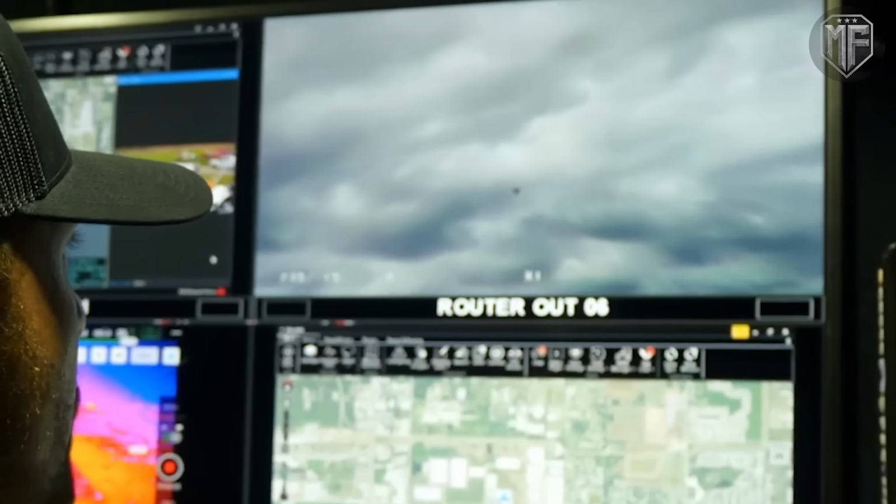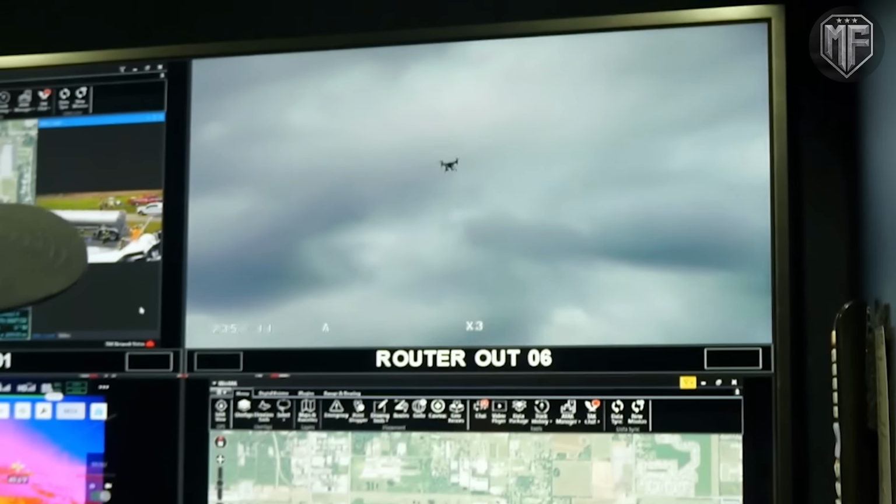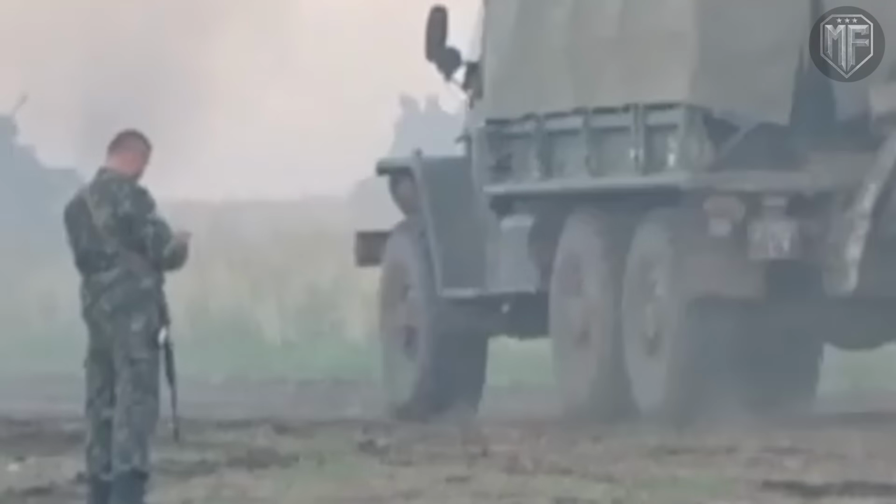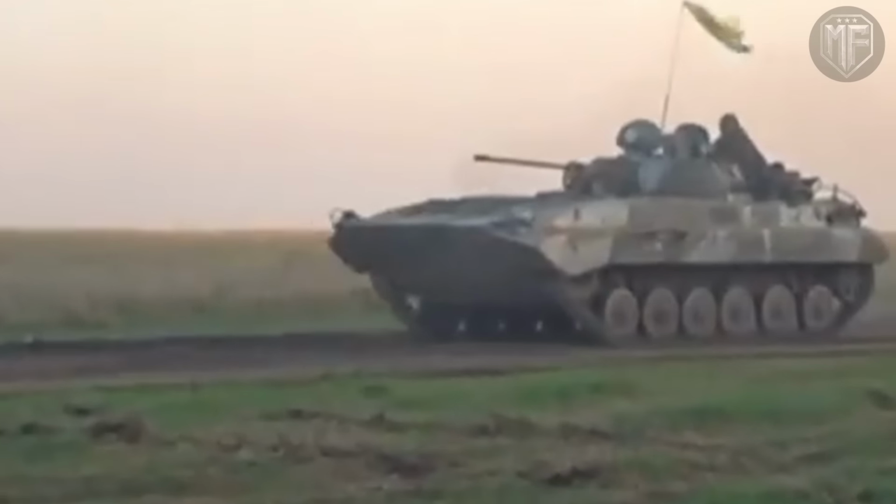The reconnaissance drone does not need to strike, because its role is to maintain a stable picture and confirm sustained advance over time. FPV operators then wait for a decisive segment, usually where lateral escape is restricted by mines, damaged ground, or natural barriers. The strike is shaped by geometry rather than surprise alone.